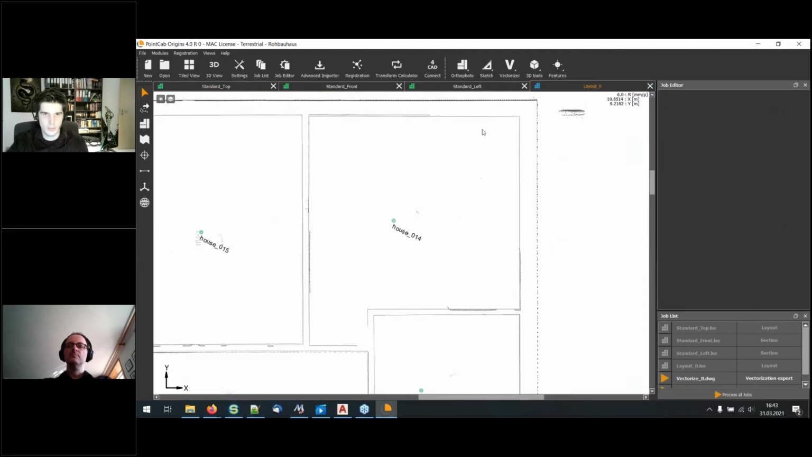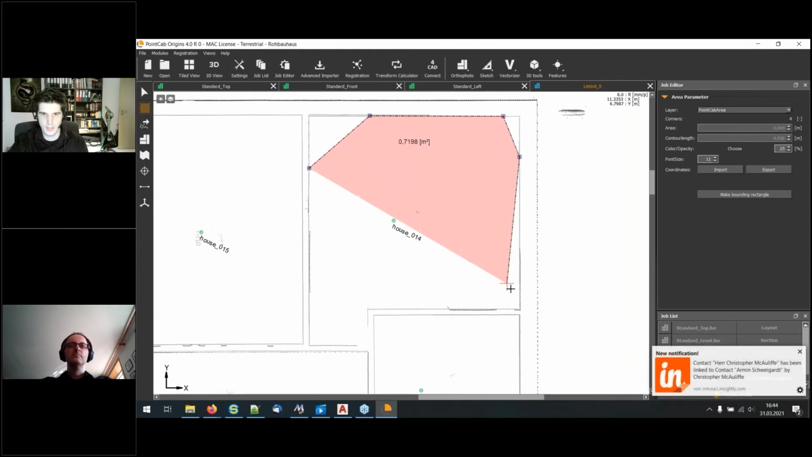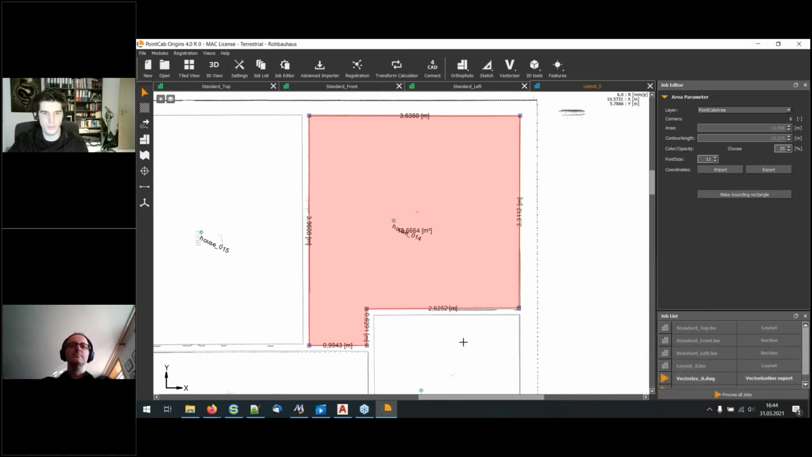Let's do it again here, perhaps with a sketch tool. Let's do an area rather quickly with the snapping. If I want to have the outer bounds, I can click on Make Bounding Rectangle. So I have the bounding rectangle, and of course, there I need to add the missing points and drag them to the right location, and then I have the room finished.